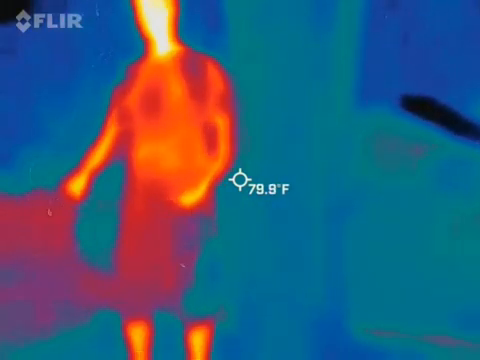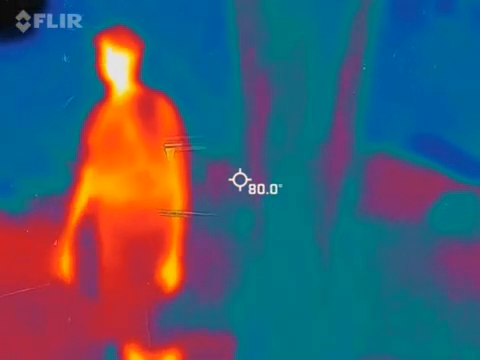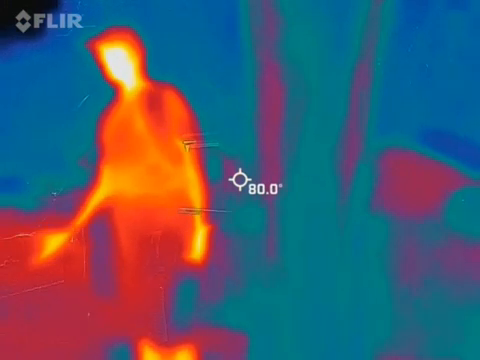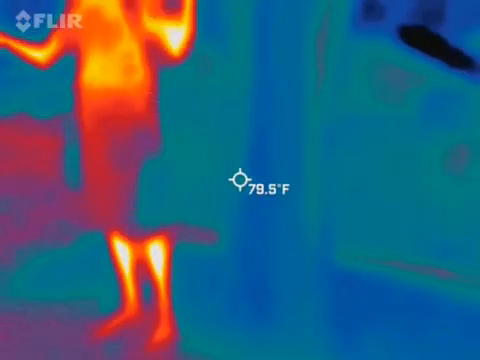So have I caught anything in pictures? I haven't. Have I had anything on camera? I haven't. But it doesn't mean it won't happen. So I'll always continue to try, because you never know. It just might be the times that I'm up there, I'm just missing out. Could be I need to be up here at 2 o'clock in the morning.